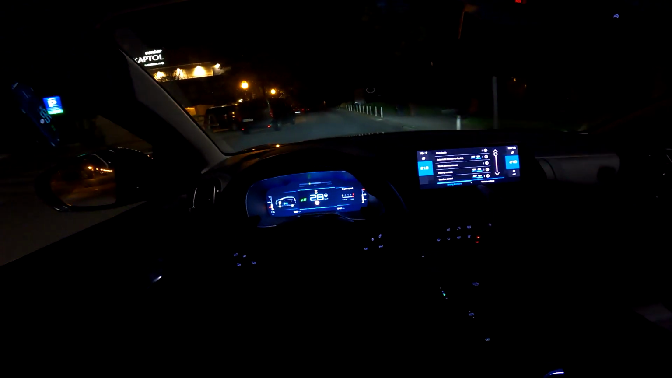This car also has a bunch of driver assist and safety systems, so driving functions and then the vehicle settings are here, so you can adjust those. For example, here, look at this. Electric power.